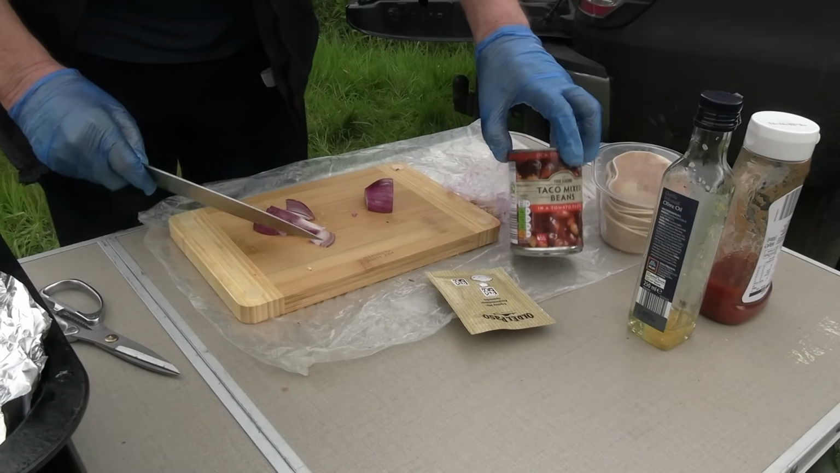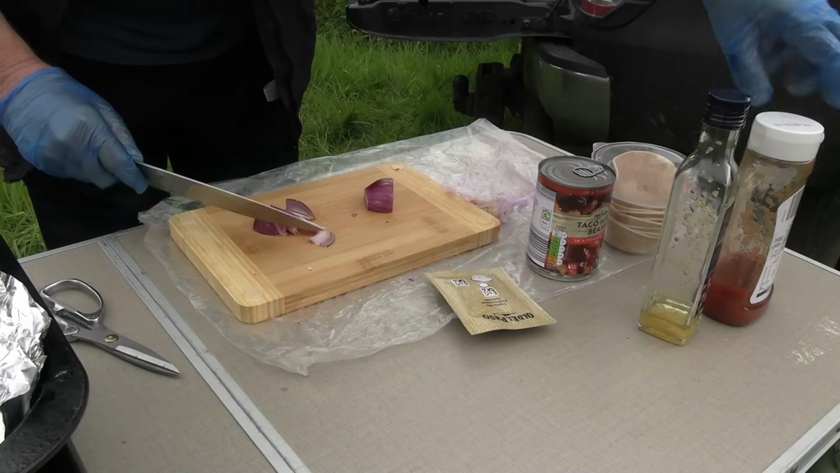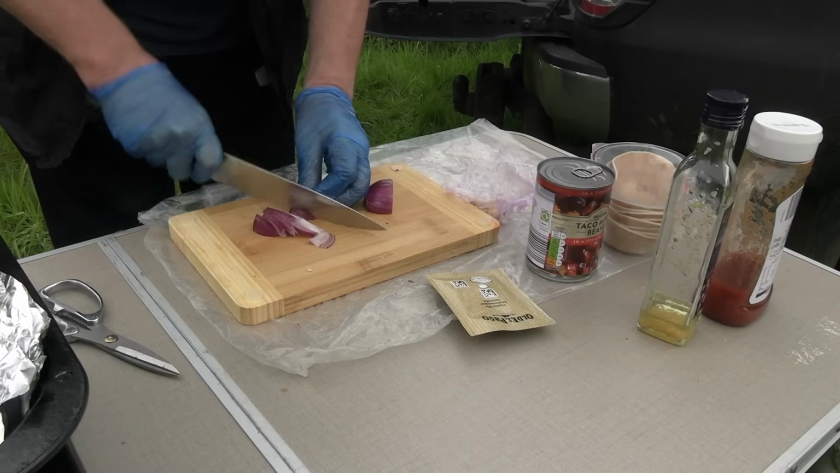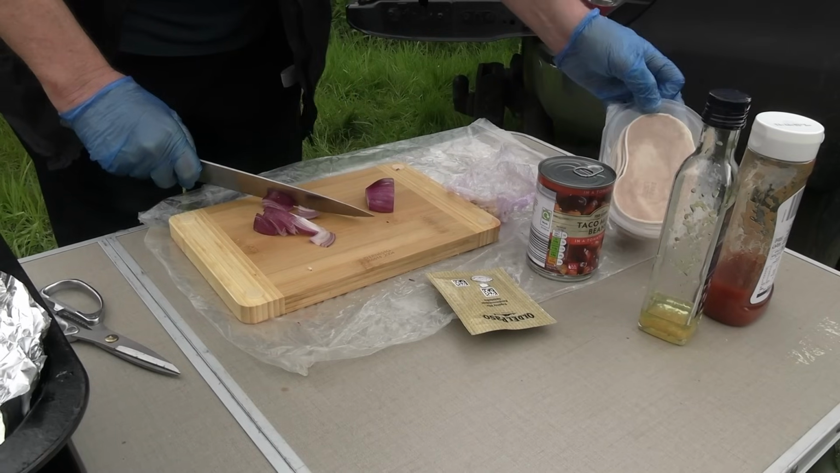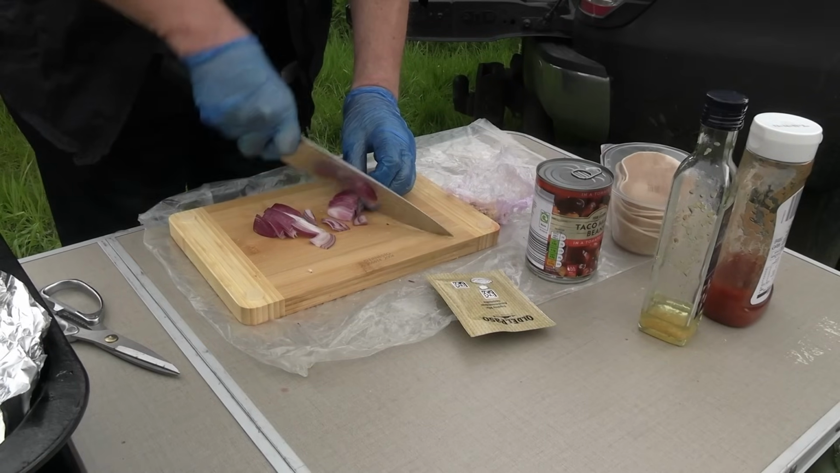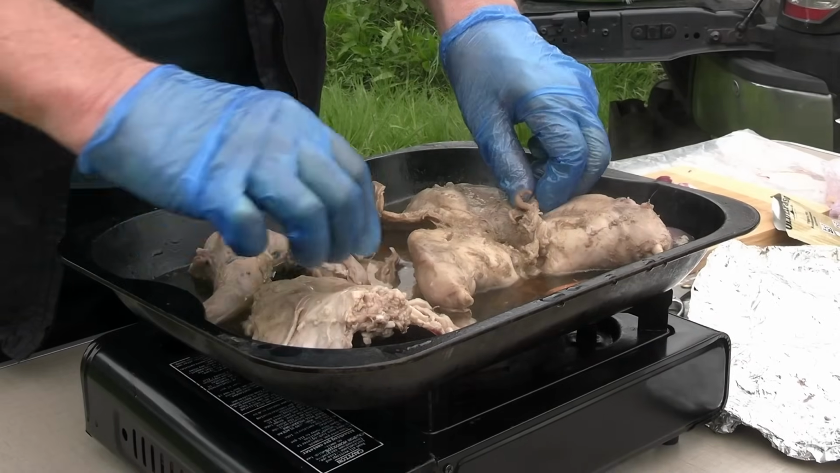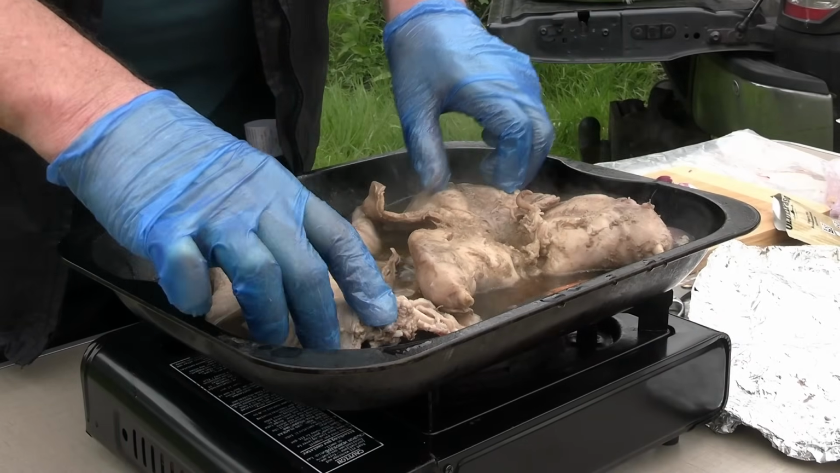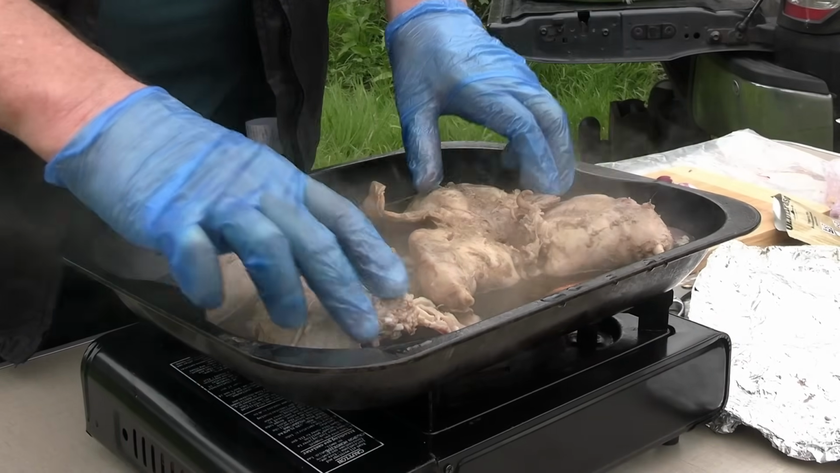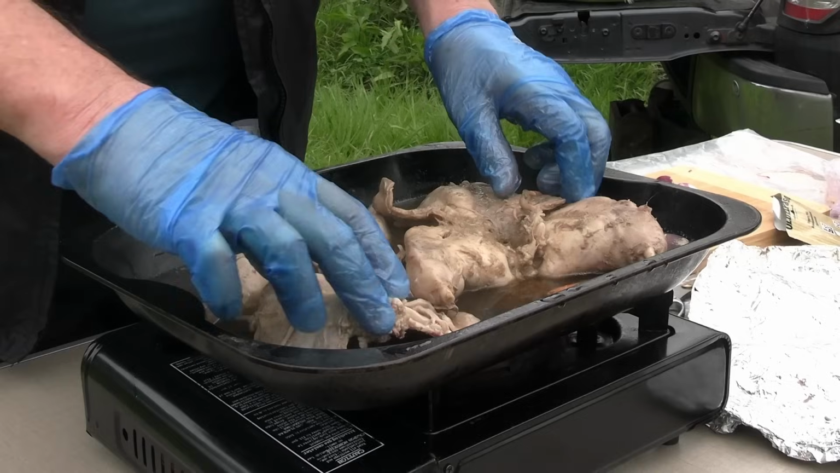And you can see here I've got some taco beans in a tomato sauce, a little bit of oil, just some ketchup for some extra liquid there, and these are going to be the pre-made taco shells that we're going to use today. I would have a probe and just pop that into the thickest part of the rabbit to make sure that it's above 75 degrees, but I'm quite happy as we're out in the field that visually we're where we need to be.